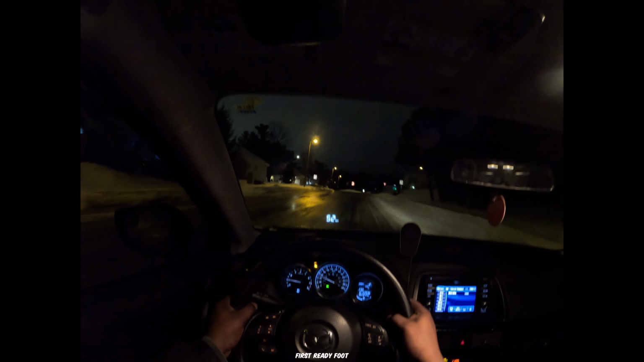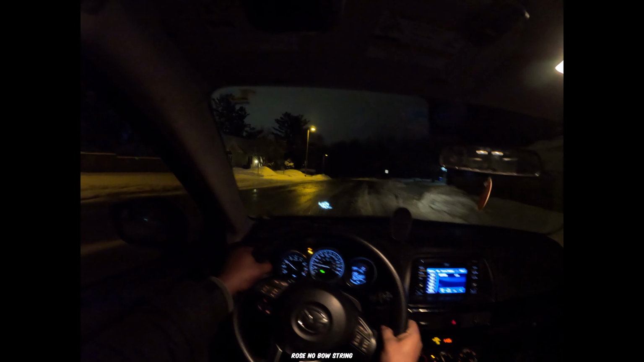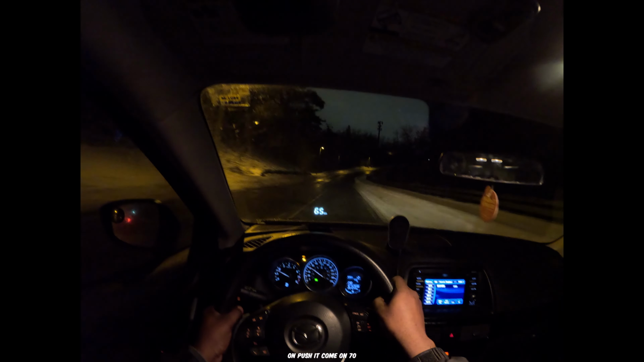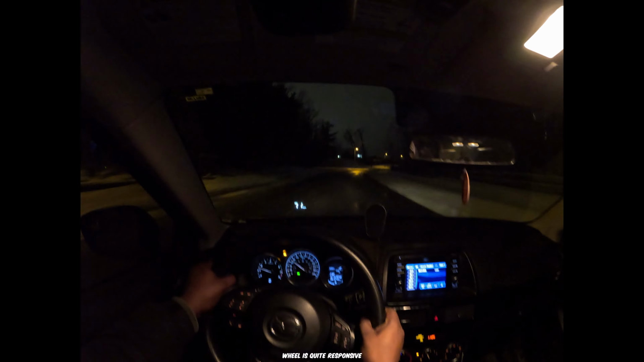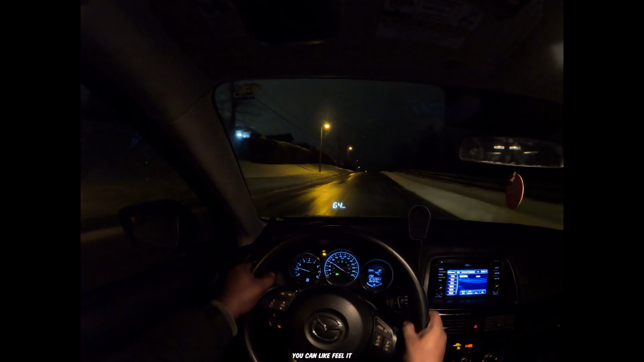Let's do the roundabout first. Ready? Rolls. You're moving with the car. Oh, car's coming. Calm it down. All right, come on, push it. Come on. See, no car coming. Push it. It goes. The steering wheel is quite responsive. I like how it's tuned. You push it, it goes, even with the littlest input. See? You can feel it moving. Well, I can. I don't know if you guys can.